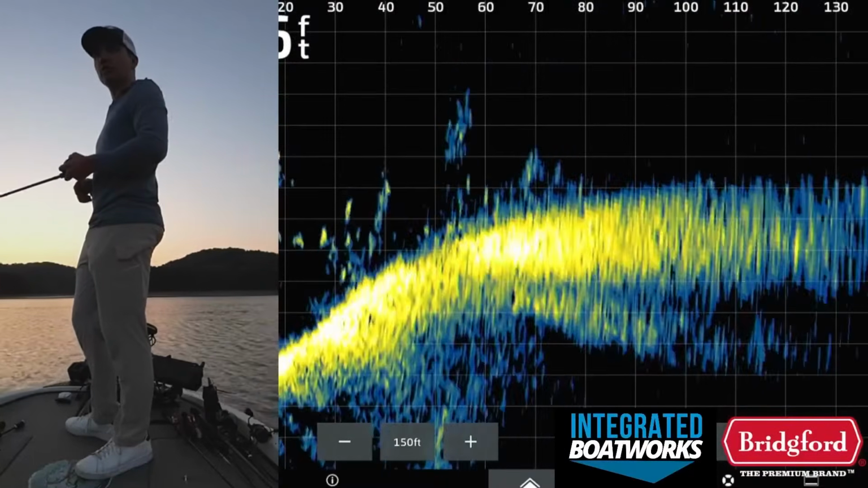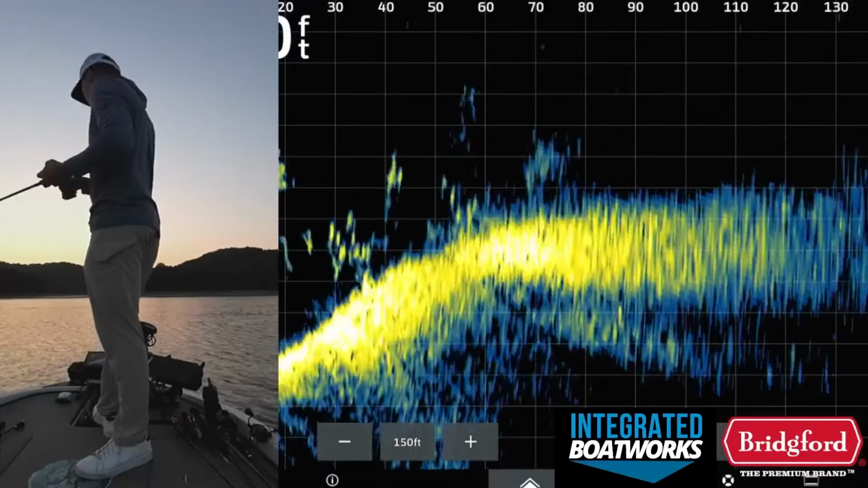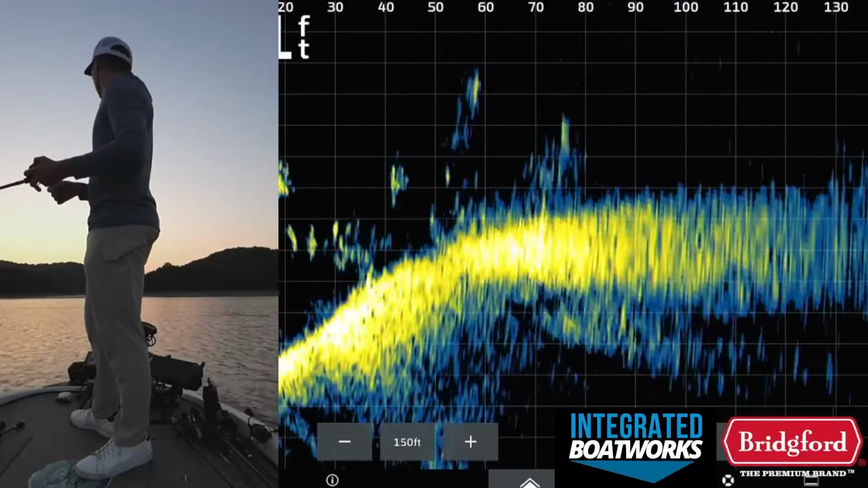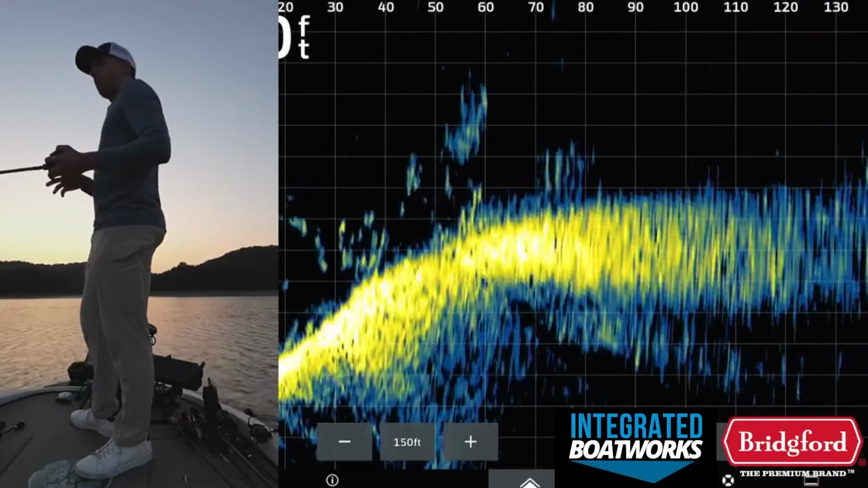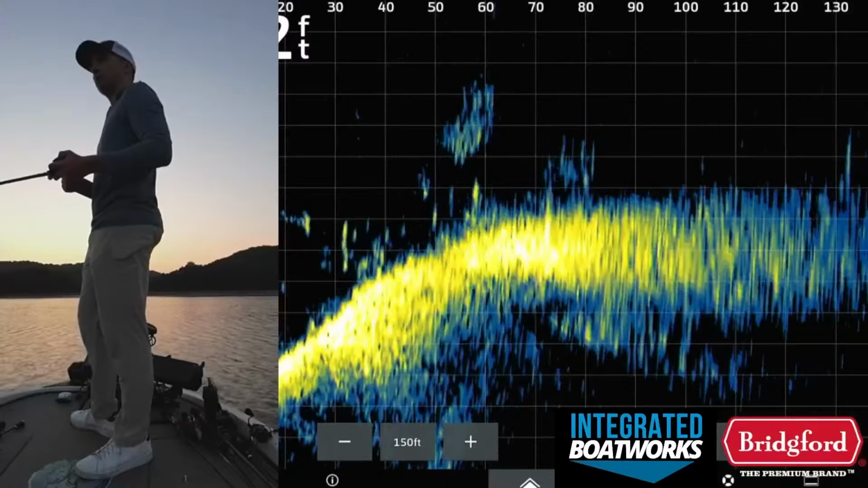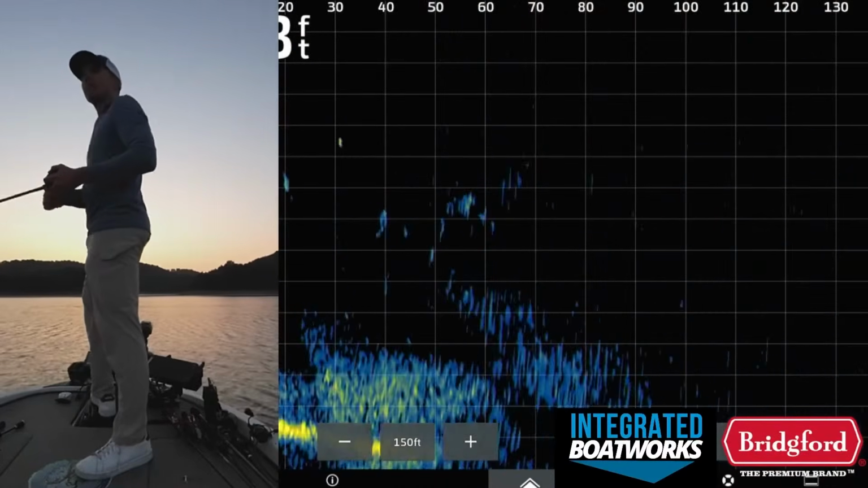The way my 2D sonar settings work is I basically filter out all those small tiny fish that you're seeing all over the screen there. So probably the majority of the fish there in that pile are small crappie, if not all of them. So that's the deal. Okay, so that was kind of good.